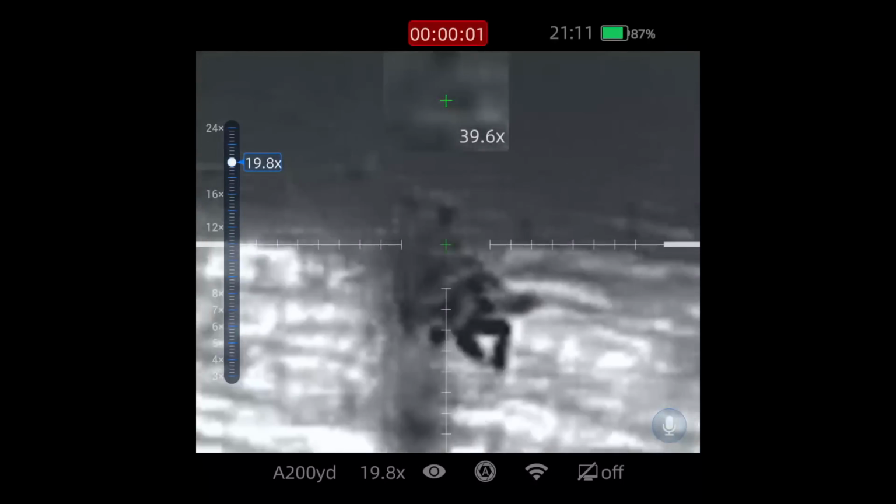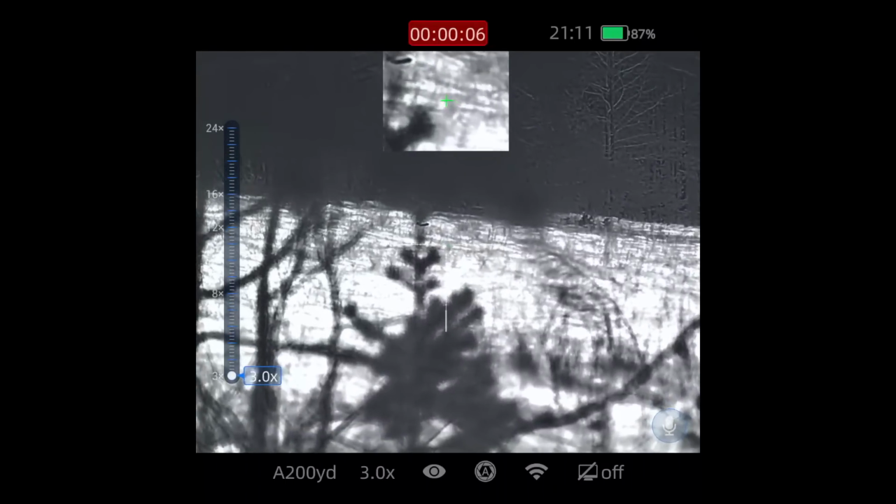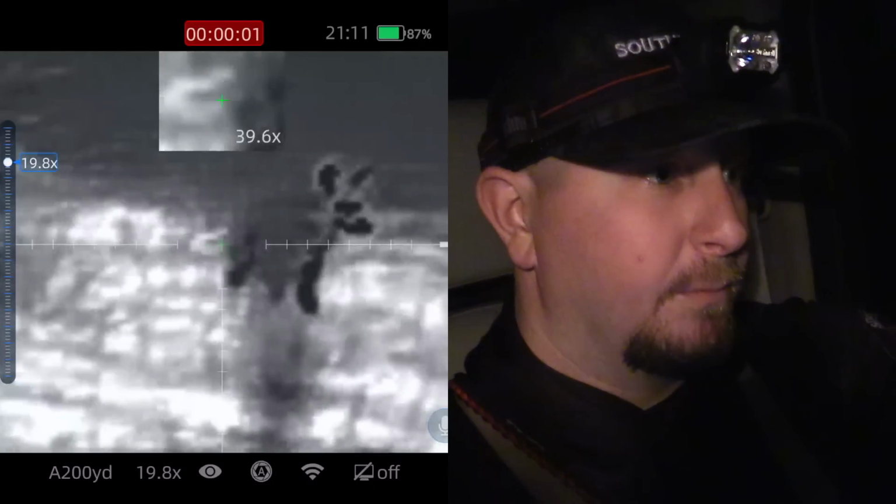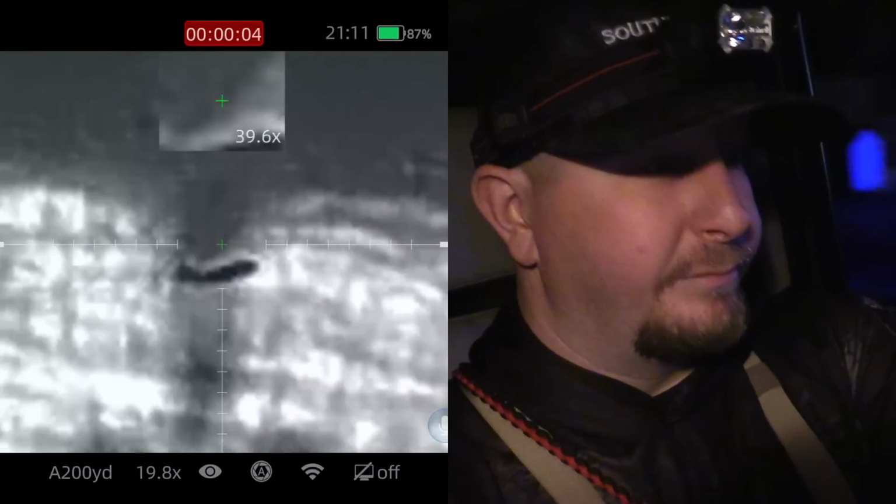If this video makes it, we wound up going in, walking up on this dog, got within probably 40-50 yards of him, and took a shot. He fell over, stone cold dead, or at least we thought was stone cold dead, and went 4 paws up in the air, not moving, appeared to be dead. Couldn't find him laying in the field anywhere, couldn't find any blood, couldn't find anything whatsoever.